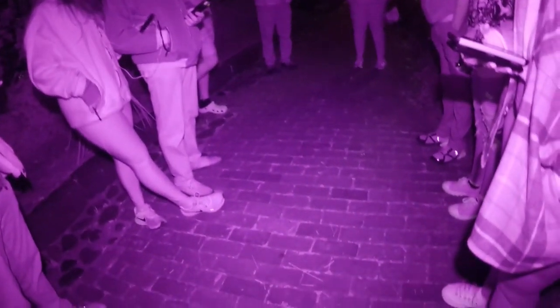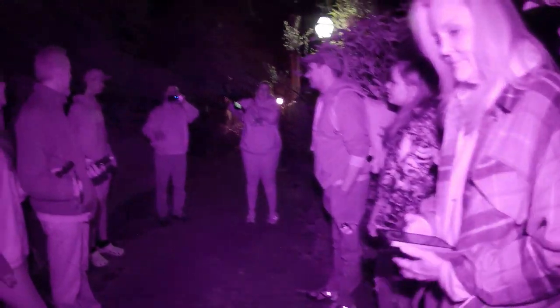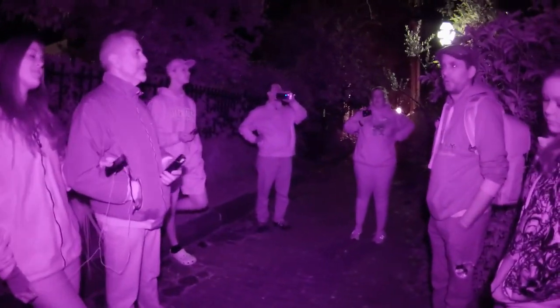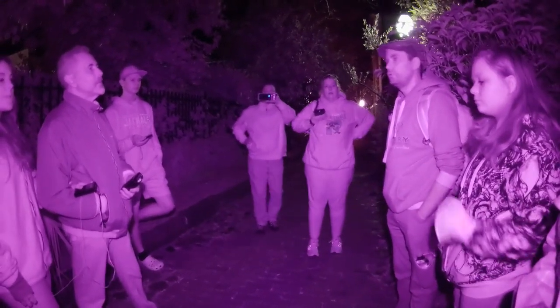So where the heck are we? We're at the airport. No, I'm kidding. It's just very weird to hear an airport or any kind of airline while we're down here, because normally you don't hear much going on here, which is part of the reason why we're here. This place is called Philadelphia Alley now. It used to be called Dueler's Alley.